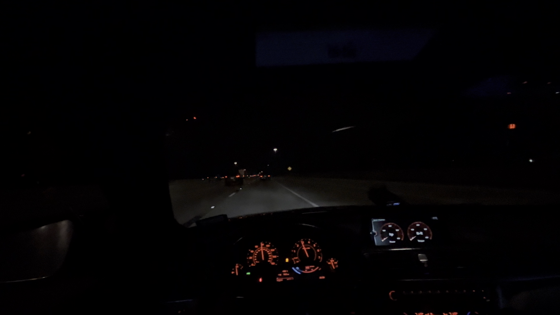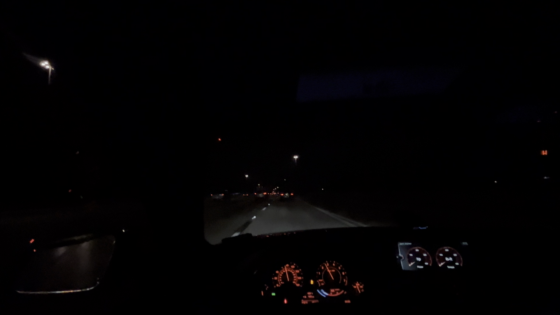Tires feel weird. Well, although the POV angle looks good, at least decent.